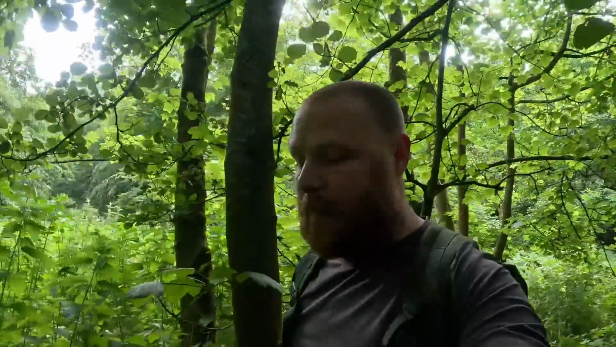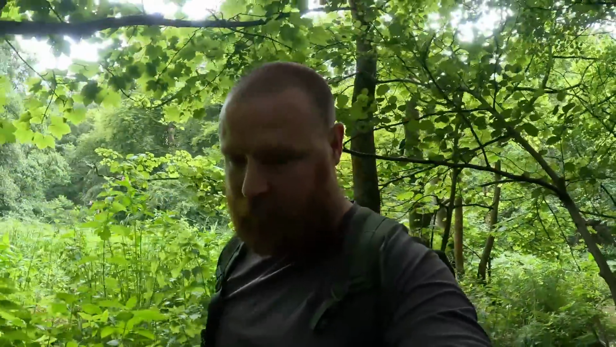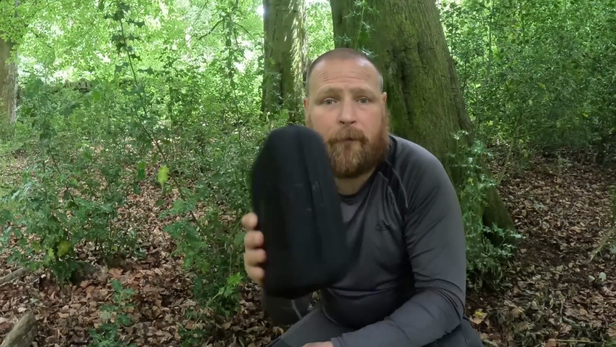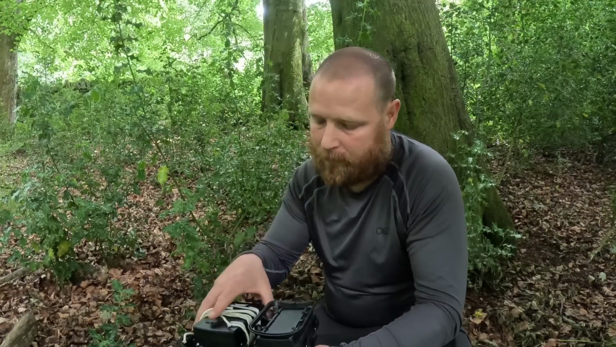Right, let's put these cameras out. I think I've got two reasonably good places where I want to put them. So I've got both of my trail cameras in this little bag here. Well, it's a case, let's say. Now, there is a 50-50 chance they're going to be taken. If someone comes across them, they'll definitely just take them away with them.